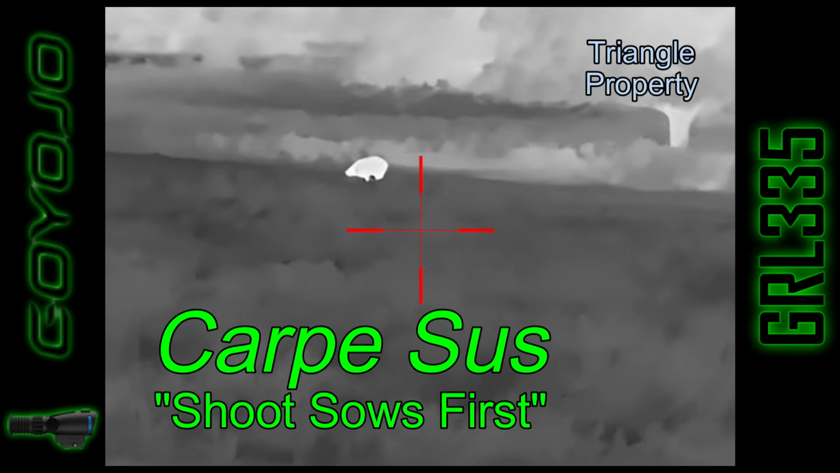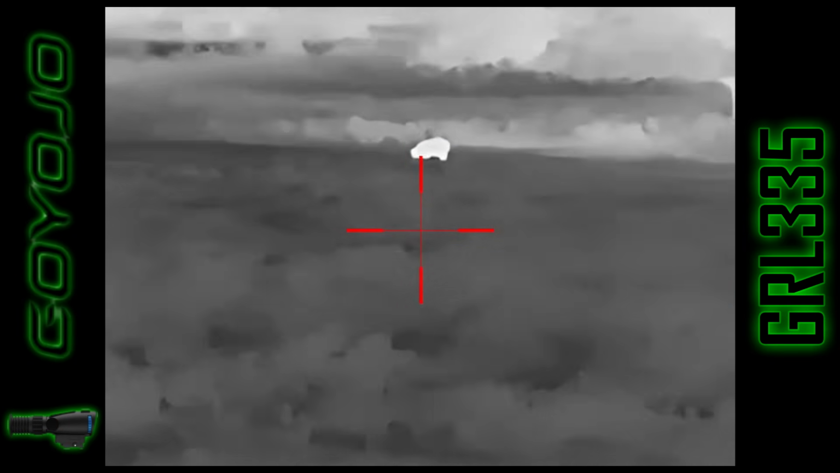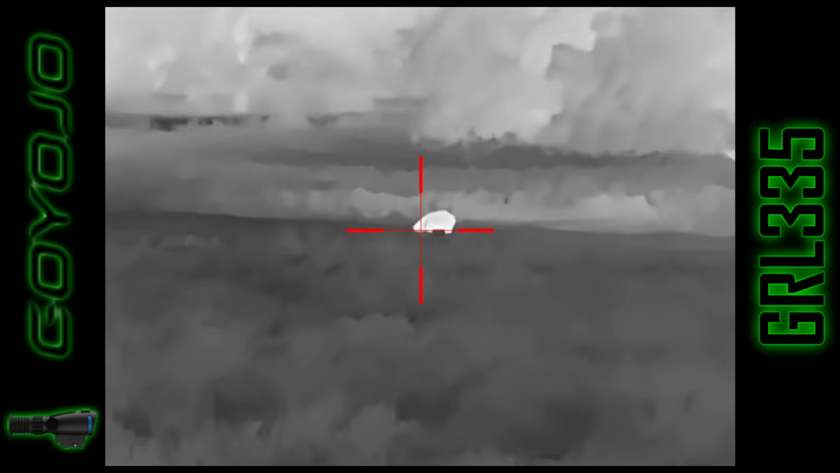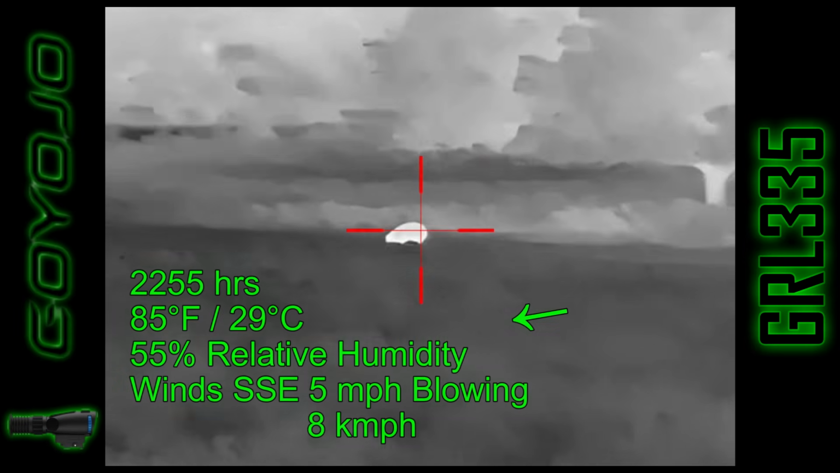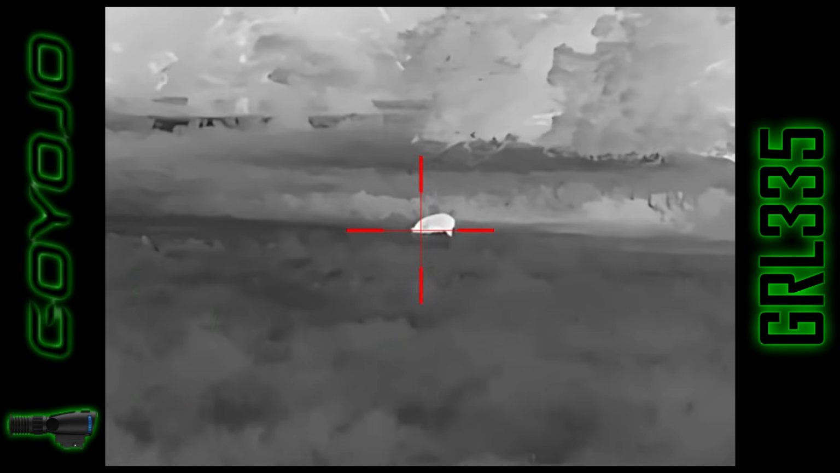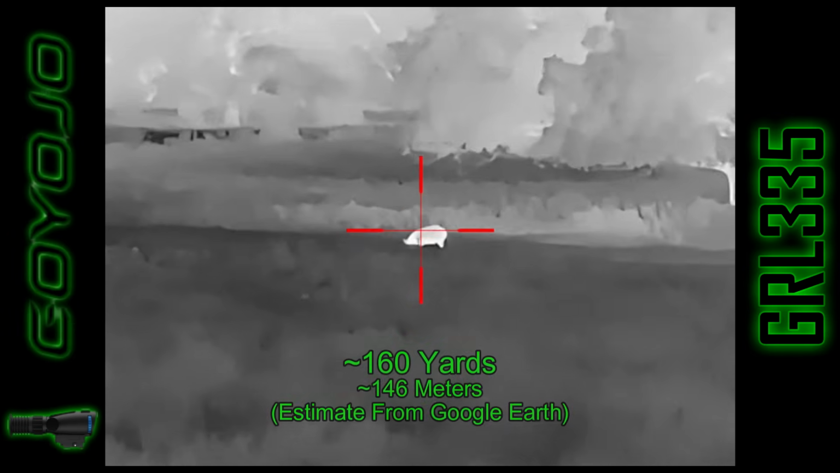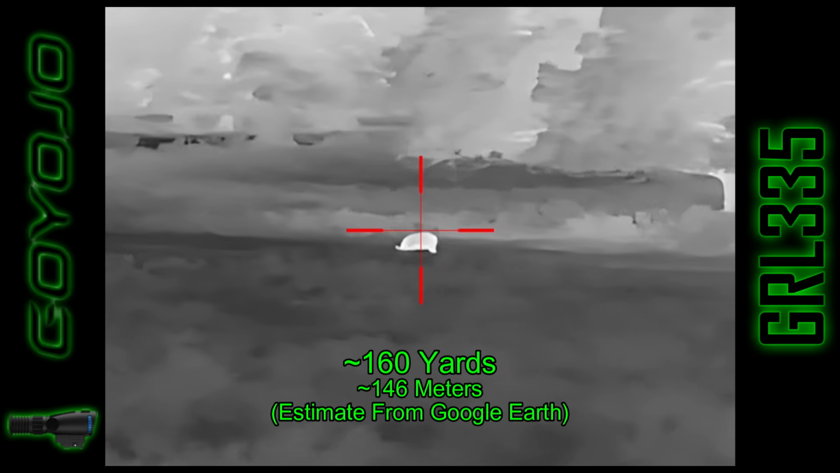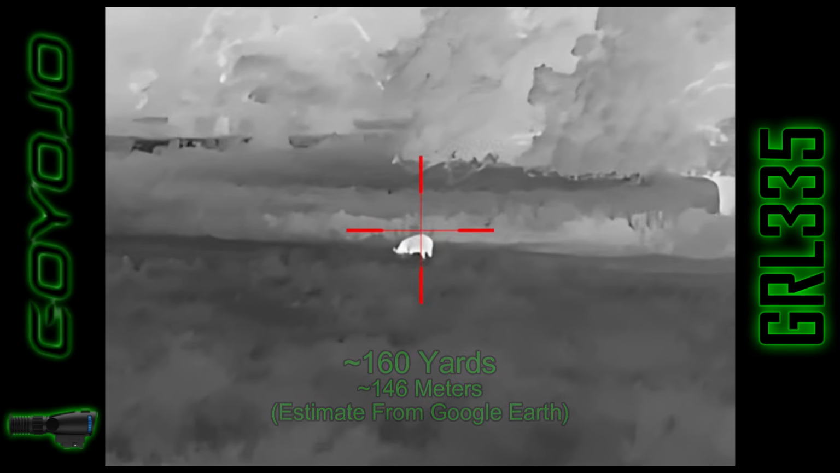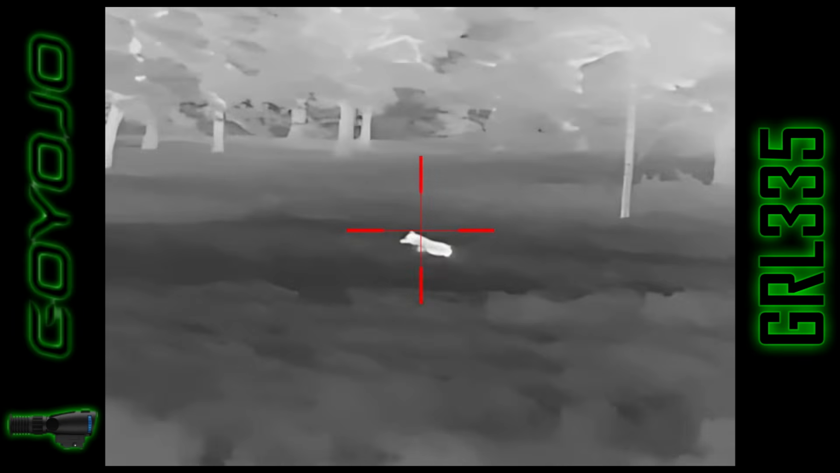Carpe Sus. Well, the next animal turns out to be a hog. And he's out there at about 160 yards. The wind isn't a problem. And he's certainly within shooting range, so I'm going to go ahead and line up my shot here at 160 yards. From the front gate, here we go. The shot connects and the hog takes off running.